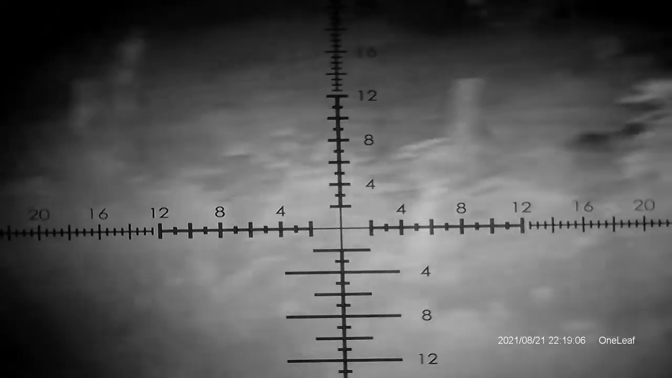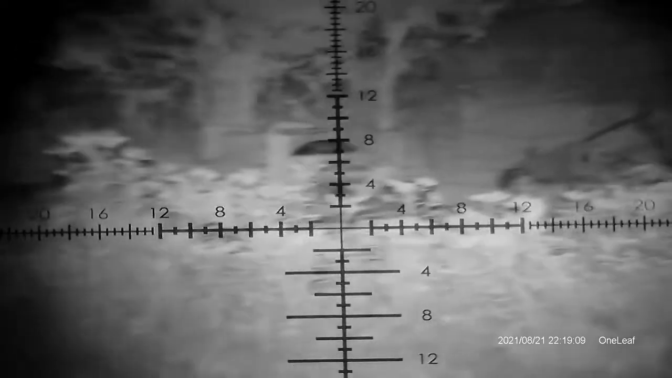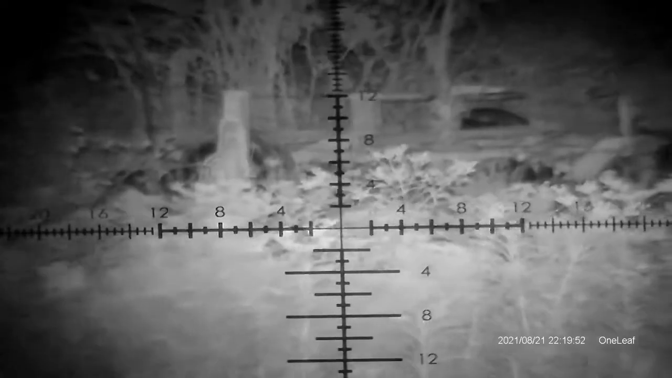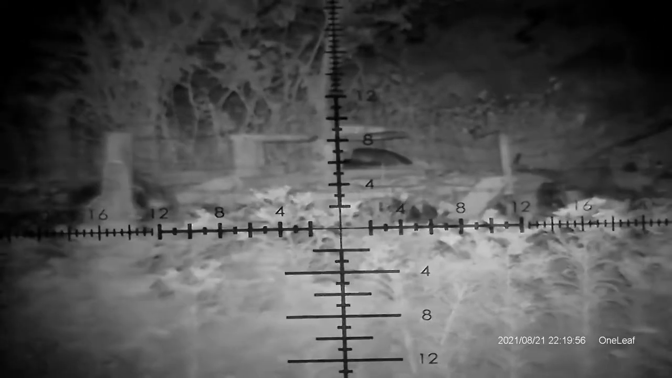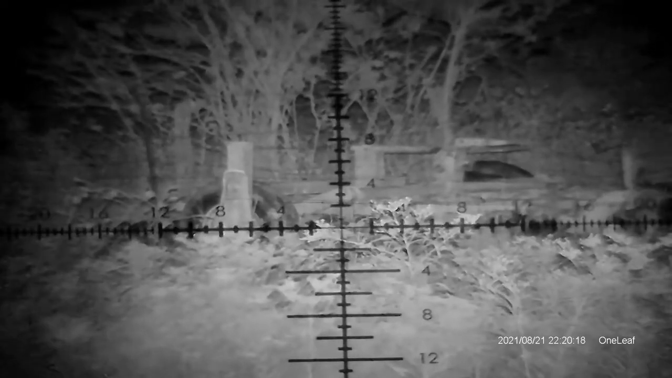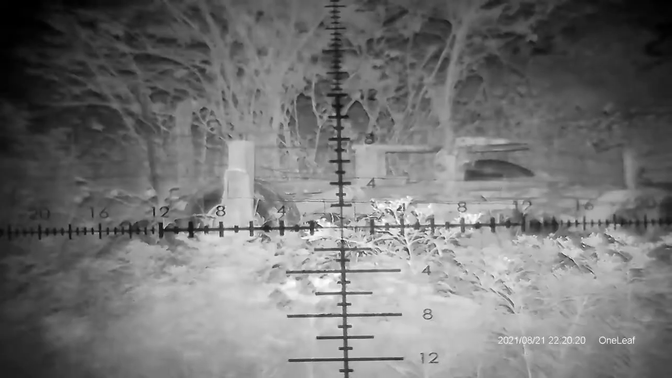I'm going to walk over and get a better view of that equipment that we looked at earlier. Alright, I moved over here towards this equipment. Exactly where we were in daylight looking at the equipment. We're on IR setting 1. There's 2, 3, 4, 5, and 6.